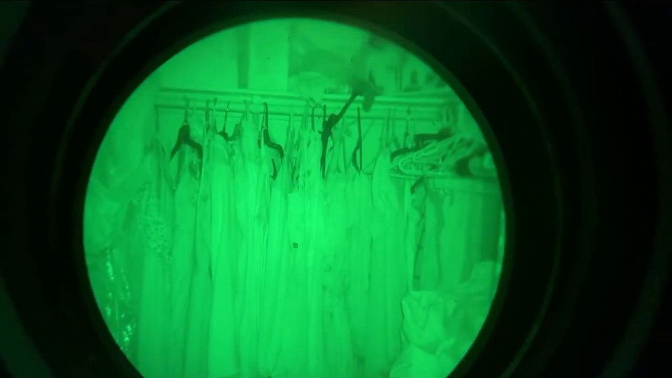So now with the illuminator off, you can't see anything. Illuminator on, and then here's that O-light illuminator. So you can see that in total darkness, even a PVS-14 needs some IR illumination. So let's try the Sionyx out.